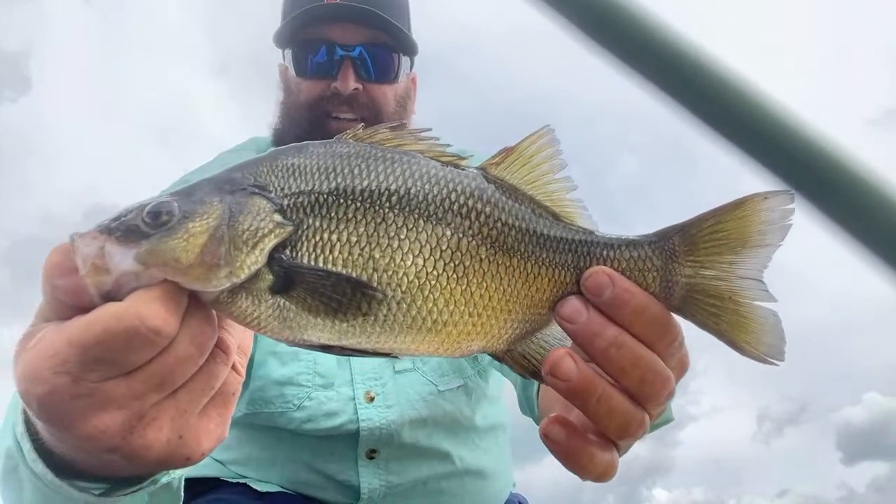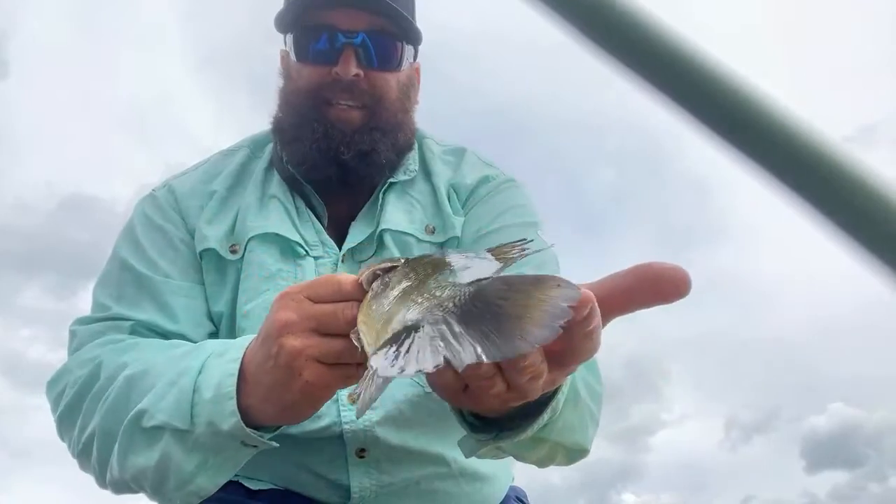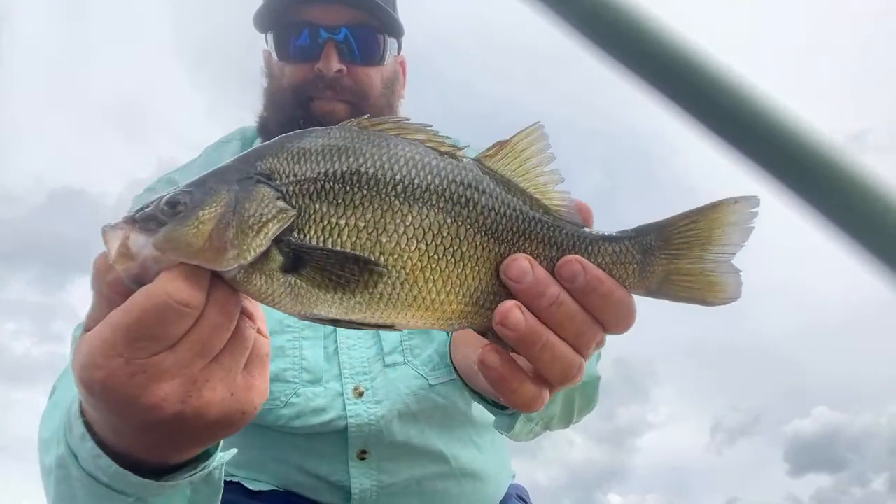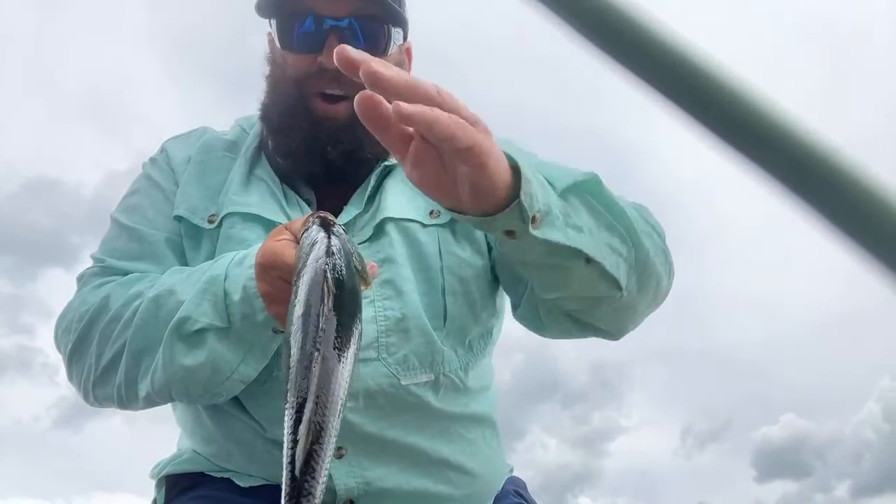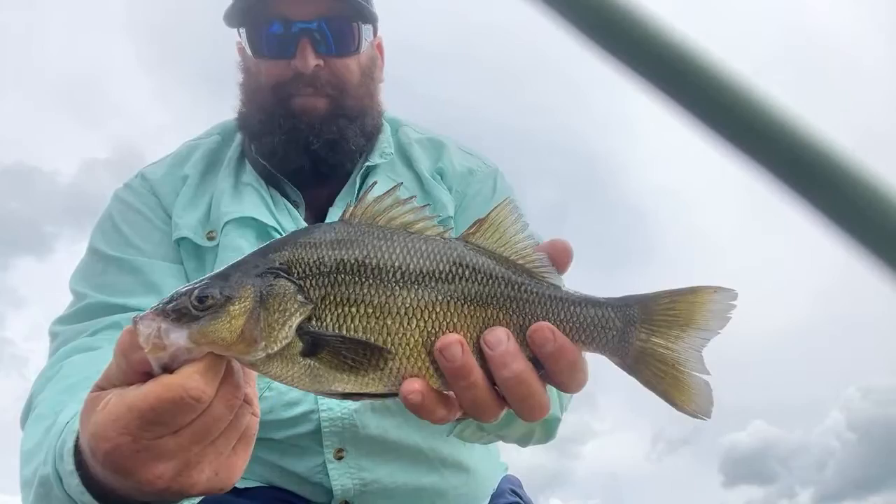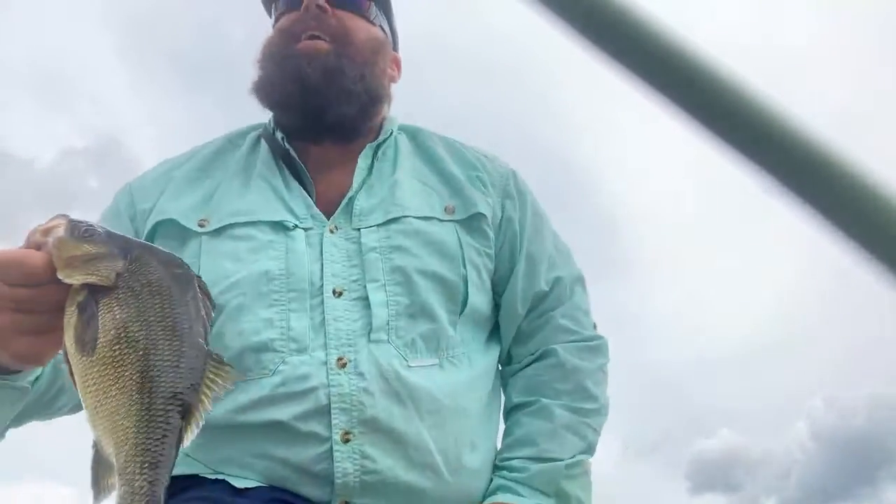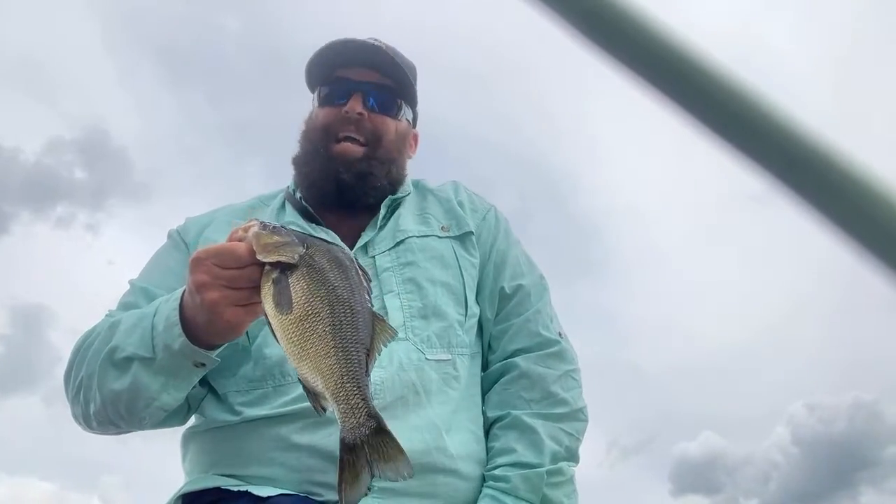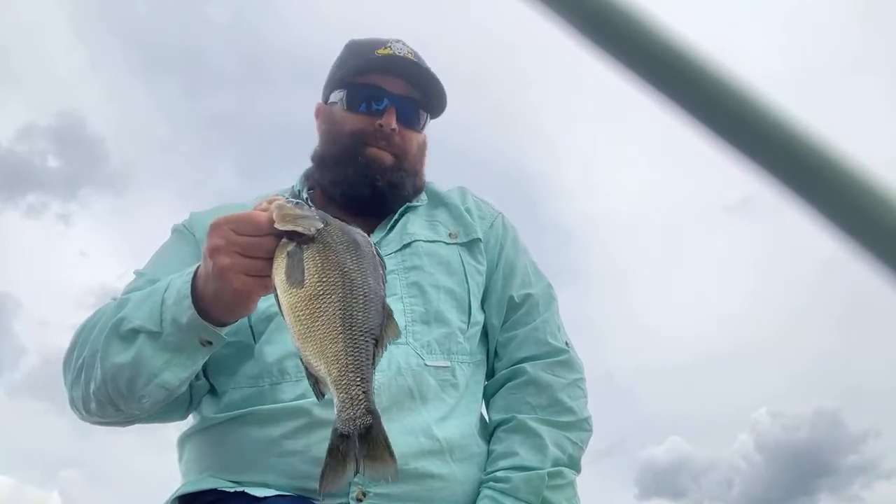That's a lot golder than they normally are. I don't know if that's a color phase like during the spawn or what, but look how thick he is right through there. If you guys know how good this meat is, then you see those thick shoulders on them. They're kind of like a striper, but they fight really hard. I think I got enough to bring home for Donnie and for myself and maybe a couple other people. So I'm gonna let him go.